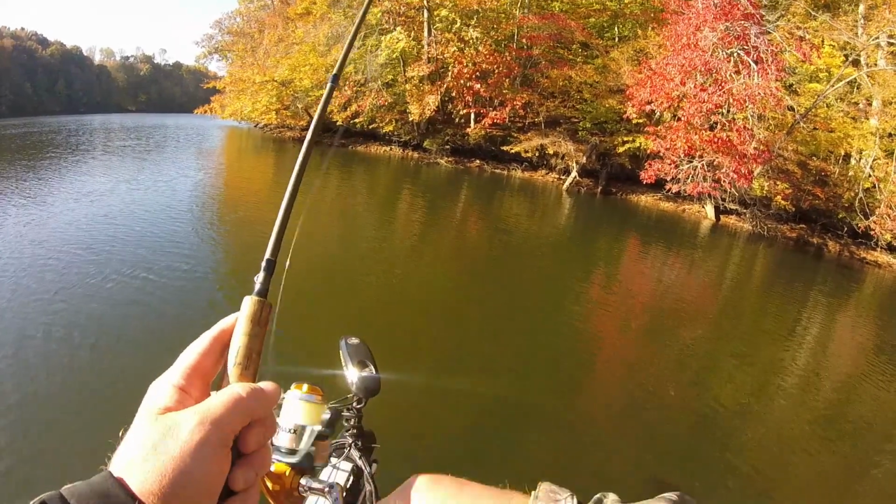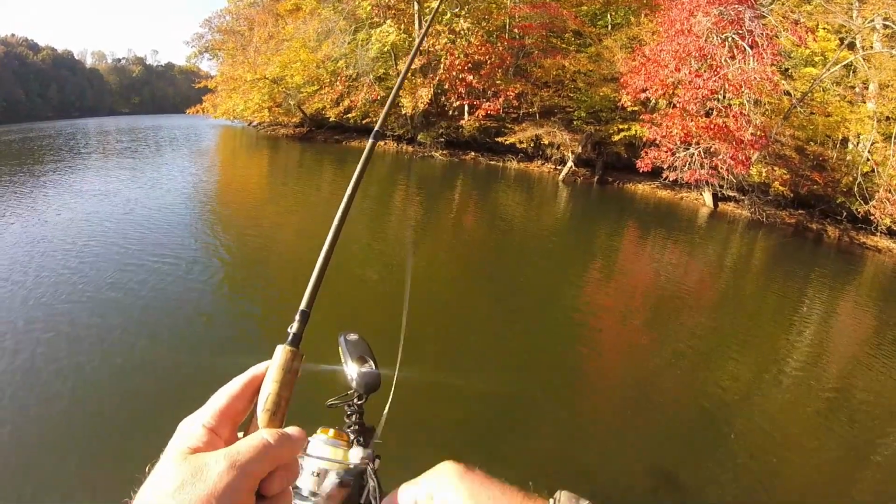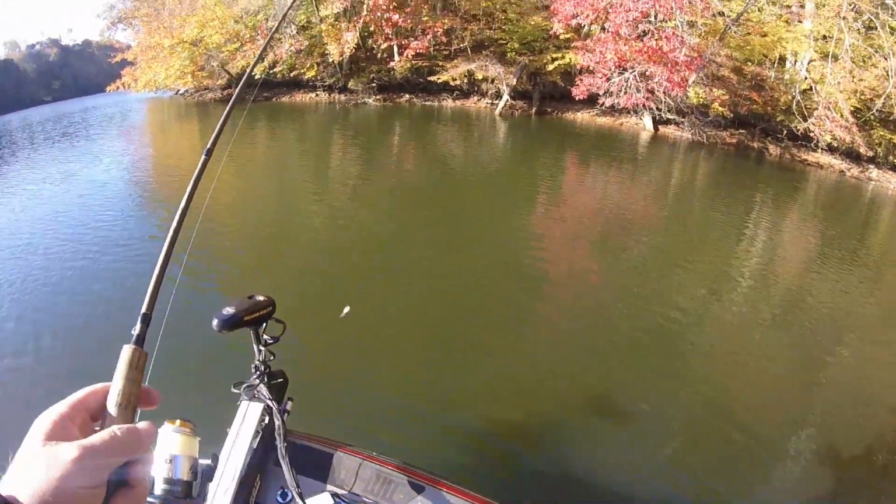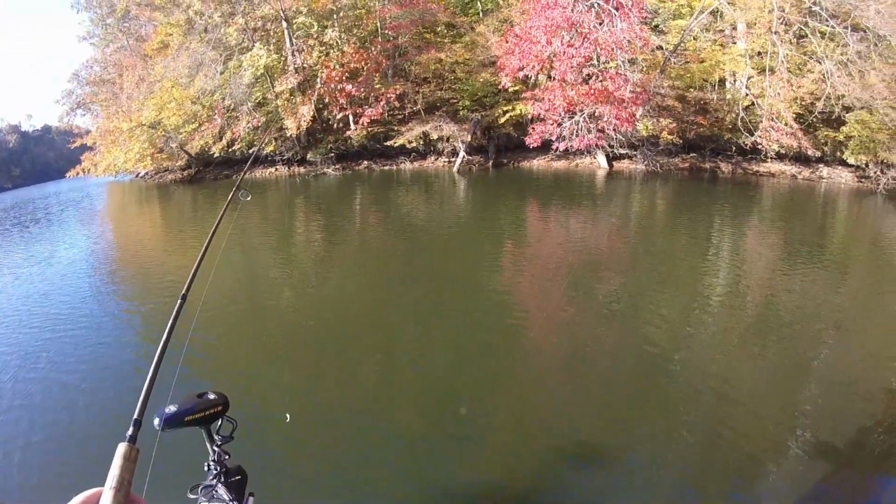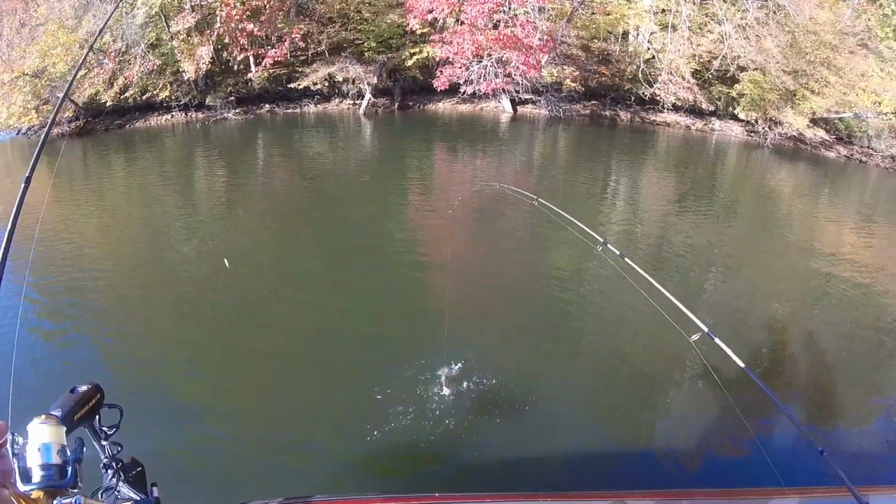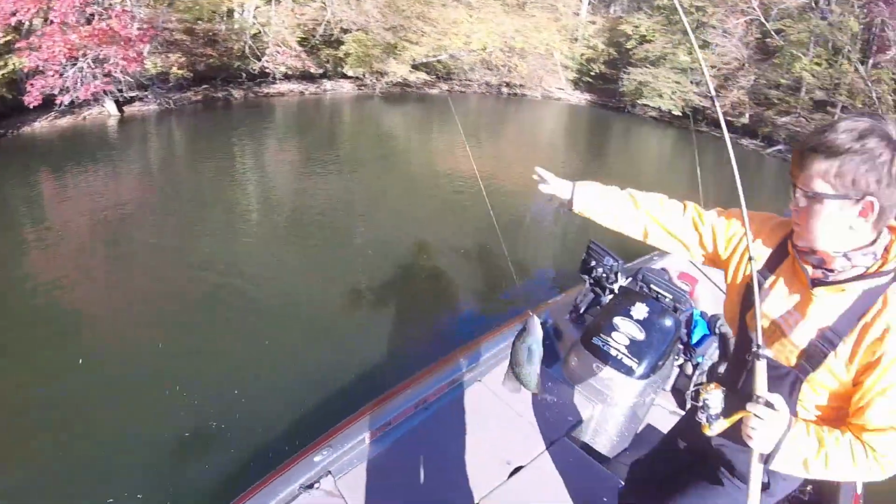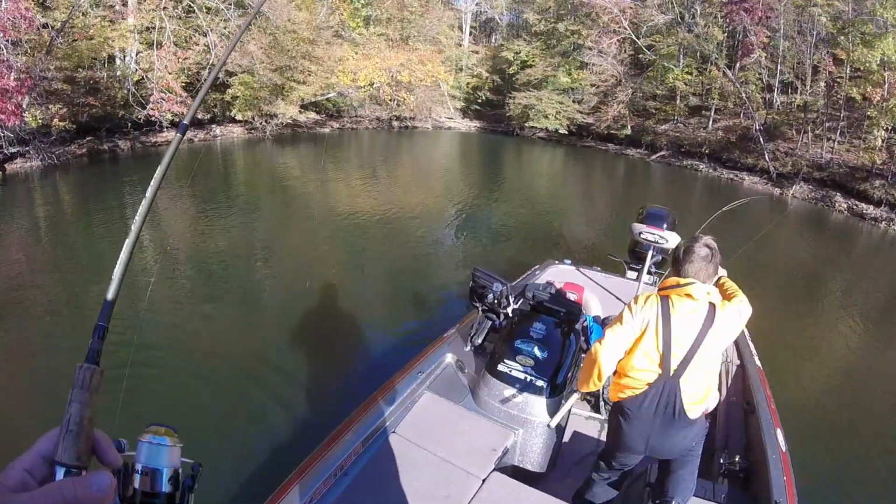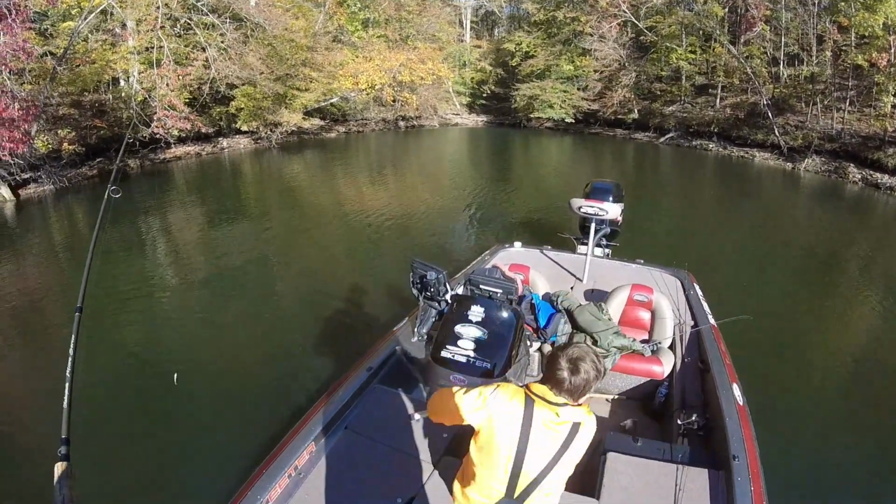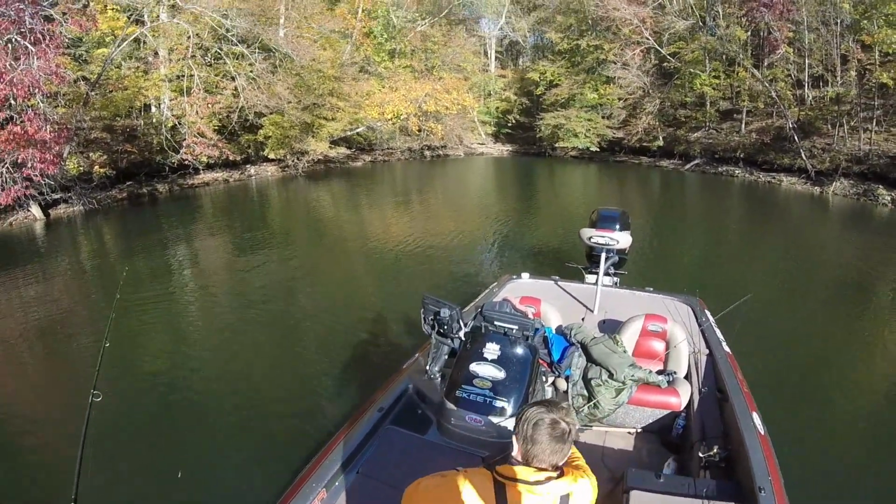You got a fish? Or are you hung? Fish. You got your drag set? Yeah, that's a crappie. You better get him in. Will got his skunk out of the boat. Good job. Get him up here and show him to the camera, dude.